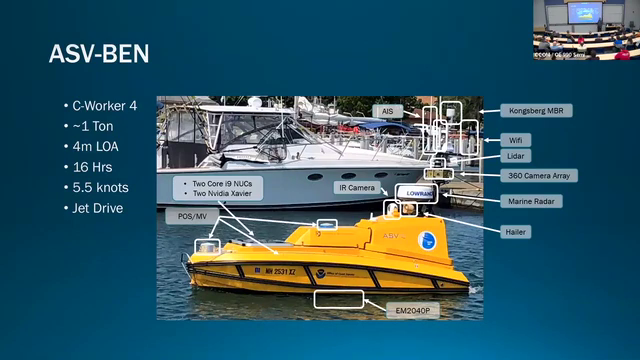And an endurance of a good full day: 16 hours at our maximum speed of 5.5 knots. And it's a jet drive, which is great and bad, right? Because jet drives are immune to all the lobster pots that we have around here. All the lobster pot floats, we just run them over, no problem. But we suck up kelp or sea grass and we're dead in the water. So we couldn't win.